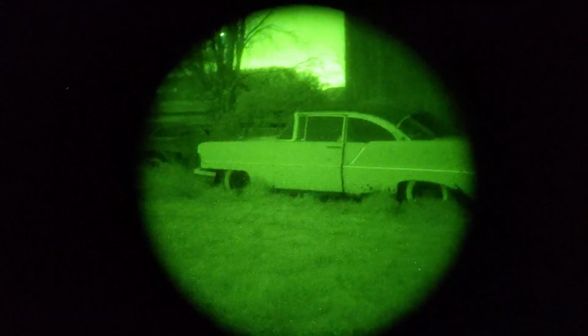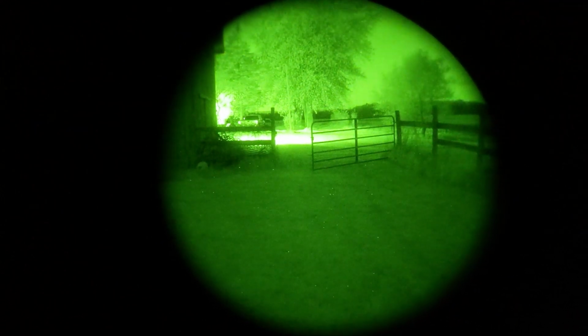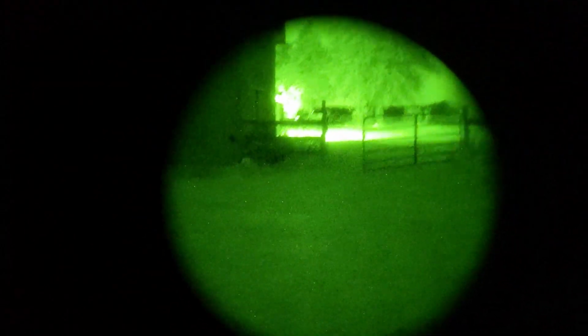This is very usable. And for the price it ought to be. Now, that light that you see up there, that's not actual visible light. That is infrared from the security cameras. You are not able to see that with a naked eye.